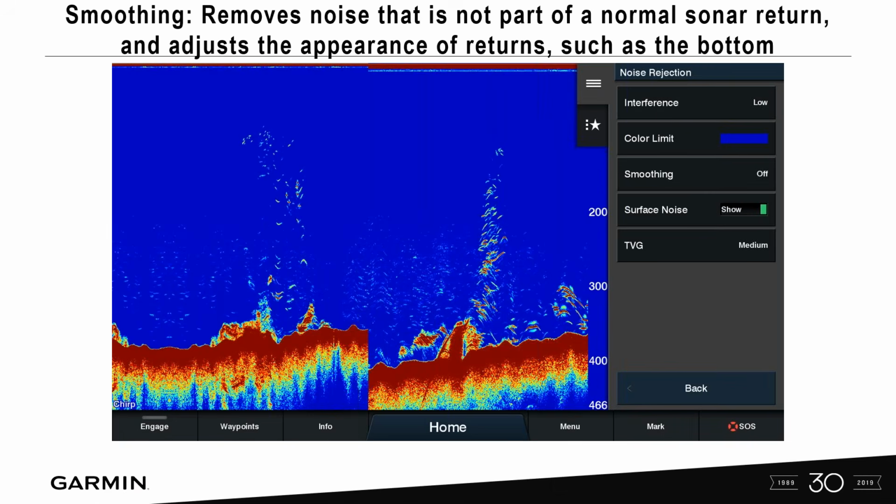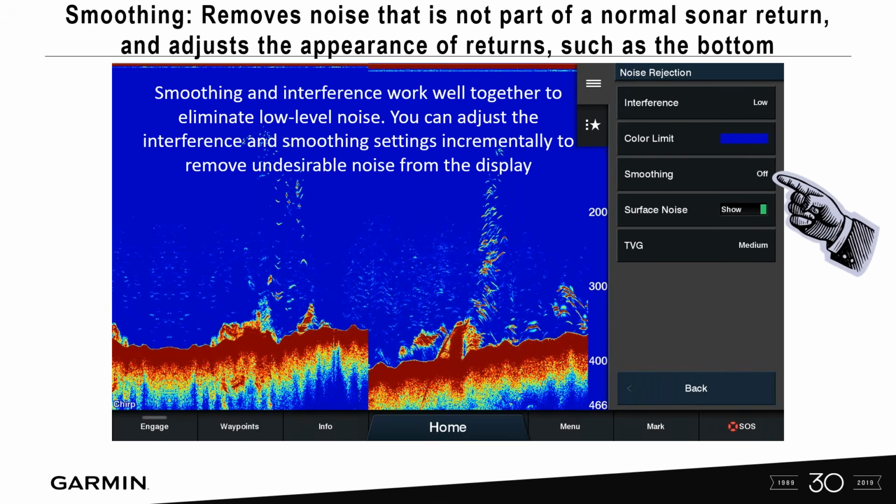Smoothing. So I talked about this earlier. In conjunction with interference, you can also use smoothing. This removes noise, which is not a part of that normal sonar return, and it can adjust that information on the screen itself. Same thing here, do it incrementally. Don't go all the way up to high on your smoothing and think that's going to help right away. Make sure that you're seeing those incremental changes and taking out that noise.